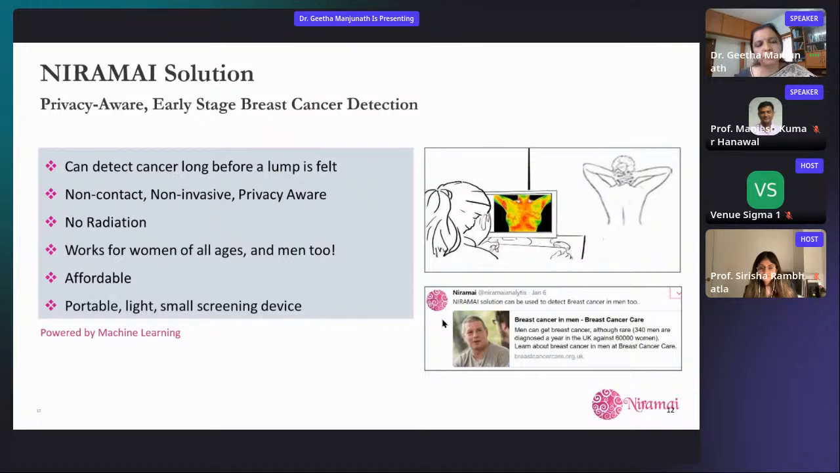And we also made it privacy aware because women really hesitate to disrobe in front of even a technician, be it a female technician. So we made it completely non-contact, non-invasive. Nobody sees the person or touches the person during this test, and it just measures temperature, so there's no radiation. It works on women under 45 as well as women above 45. In fact, it works on men too, because men also can get breast cancer and it's not well known. It's usually detected when it actually spreads to the lungs or brain.